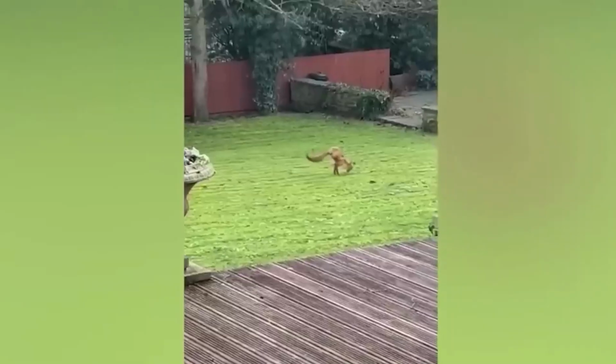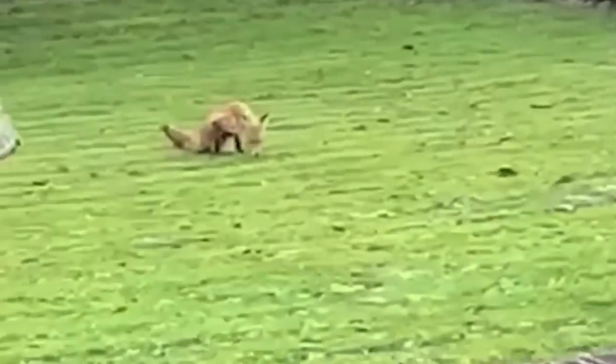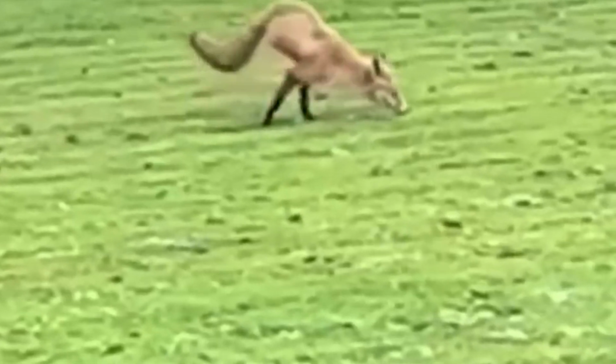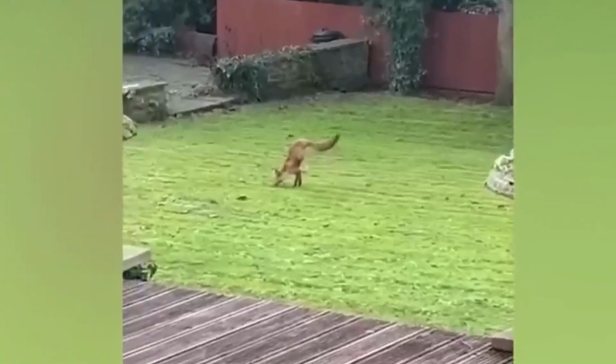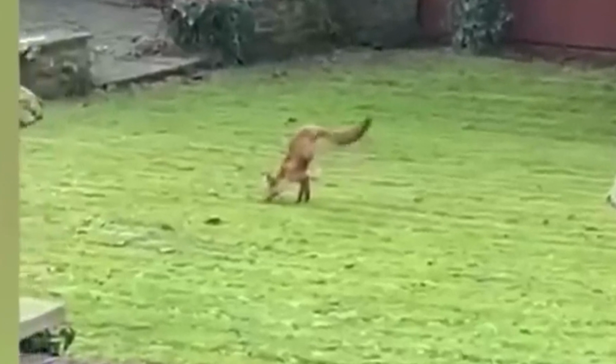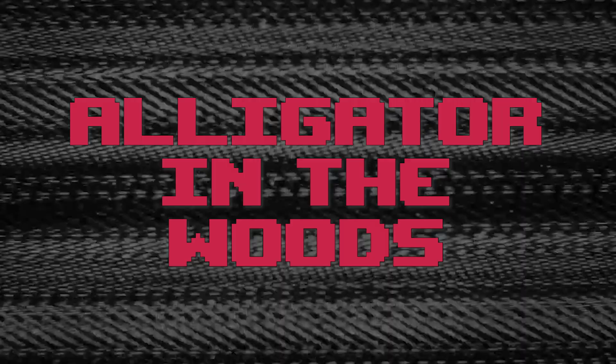As we watch the fox move across the yard, it's impossible not to feel a sense of admiration for its strength and determination. Despite its physical limitations, it has found a way to navigate the world and make the most of its circumstances. It's a lesson that all of us could stand to learn from, reminding us that even in the face of adversity, there is always a way forward.